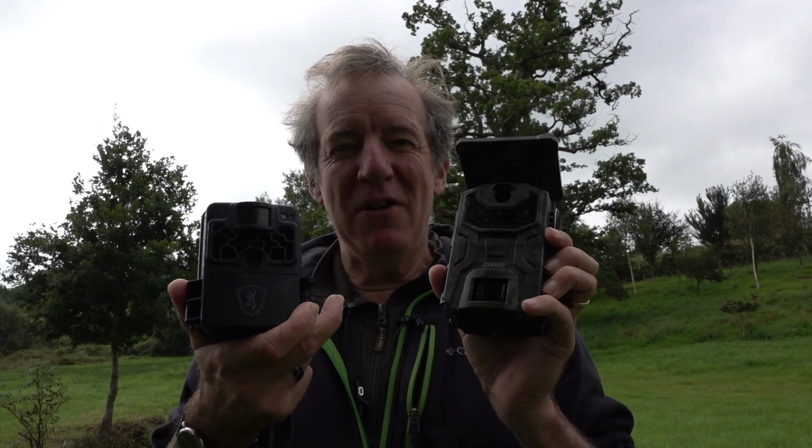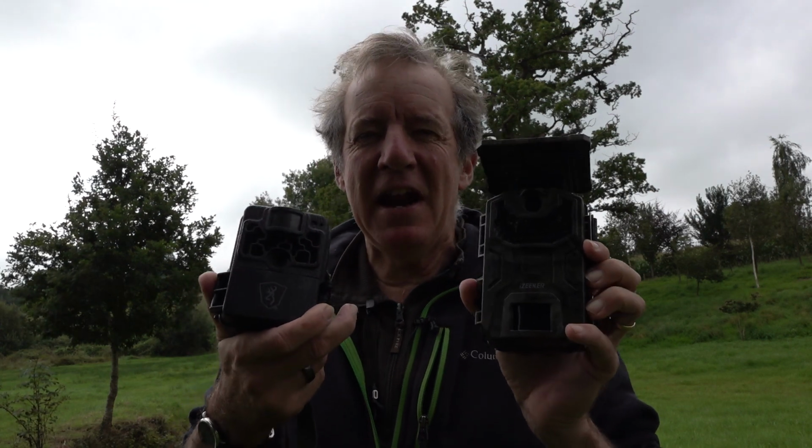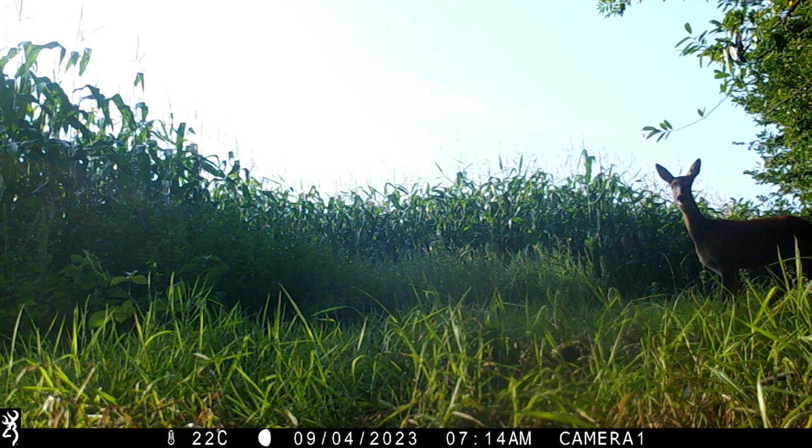I'm going to set them both up though, because quality of image is the most important thing. In an area just behind me, you might be able to see the maize crop over there. There's some roe living in there and in that little bit of woodland, and I've watched them and a fox come out at night directly behind me. So I'll set them up and we'll see what they produce and compare the images.